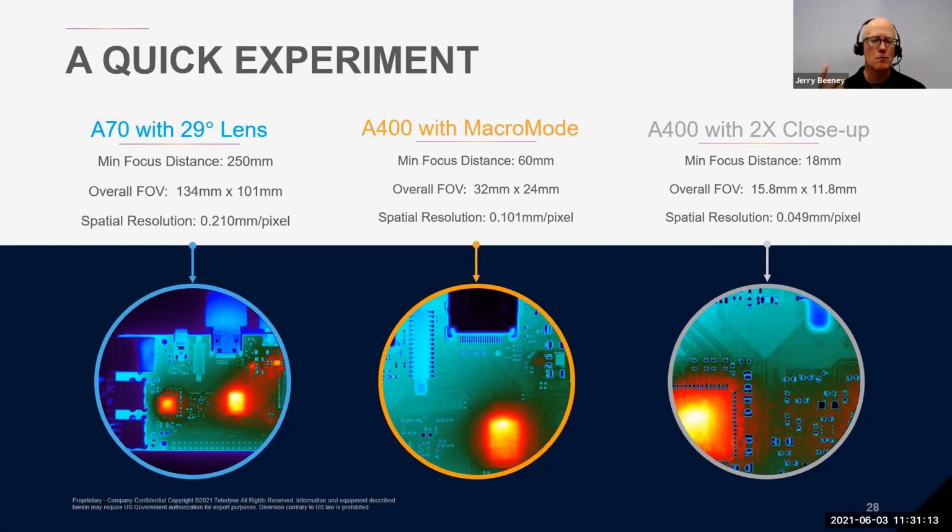So by performing that same math, you can determine that that IFOV, or spatial resolution, is 49 micron per pixel. This means for the A400 and 2x lens setup, you'll end up with a total of 200 measurement pixels on that single small 1 millimeter by 0.5 millimeter 0402 component. So if you want to make temperature measurements of this size, you'll be getting really great data. But the best part is you actually are going to be able to see the thermal variations across that actual component.